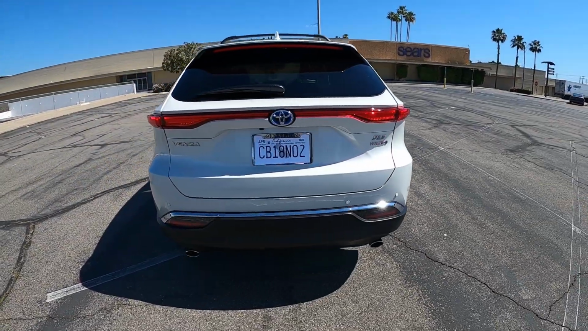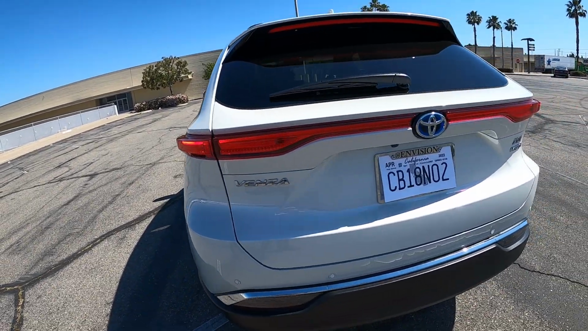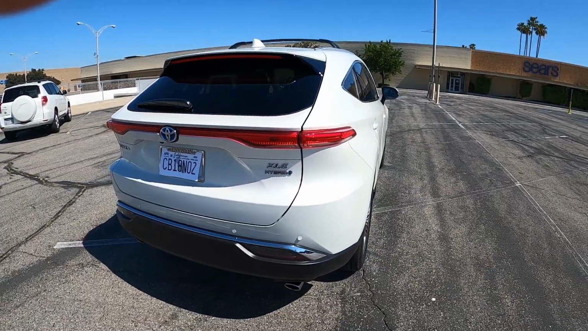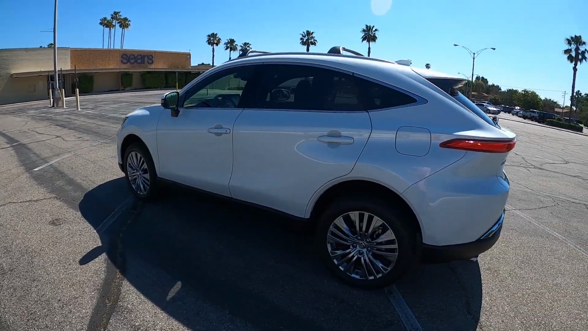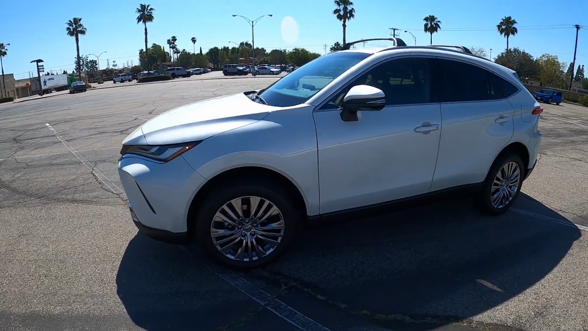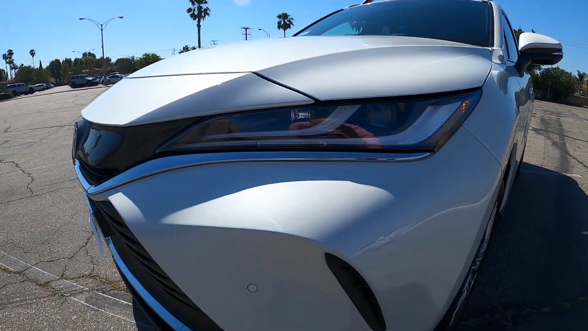The Venza is a little bit higher priced, but you get more equipment for that price, so that part of it's acceptable. And the size is very similar to a RAV4, so I feel like you'd buy this over a RAV4 just strictly based on how it looks. And I could understand that, because it does look nice.